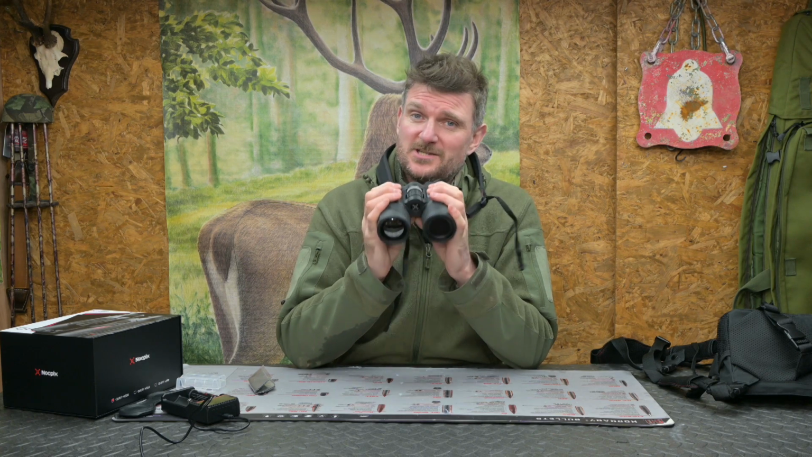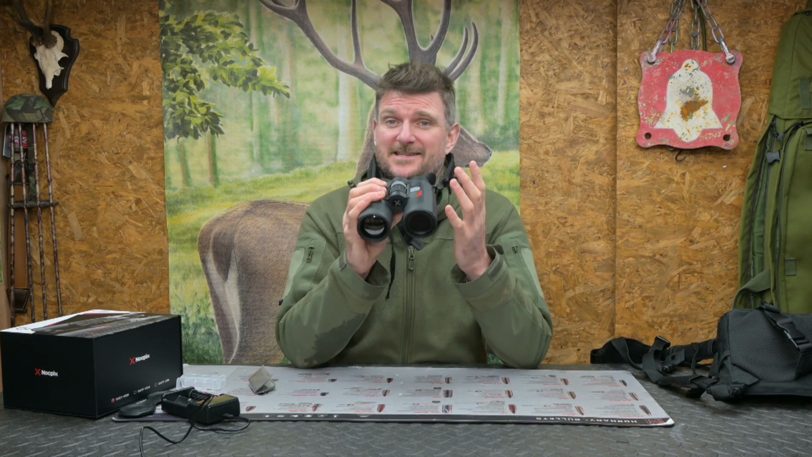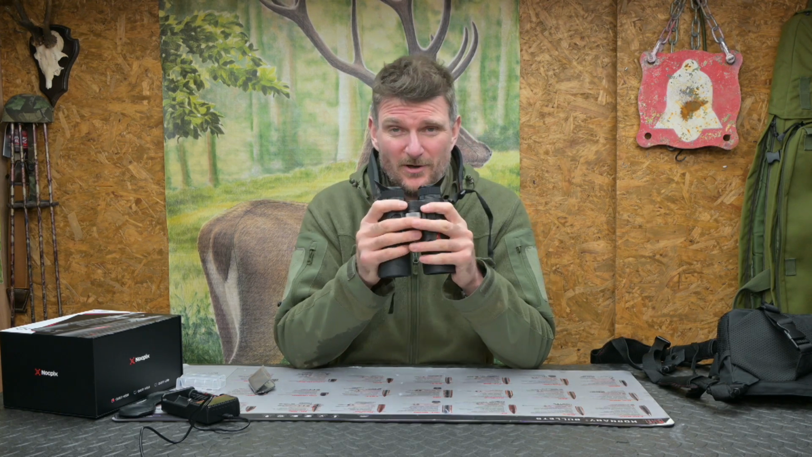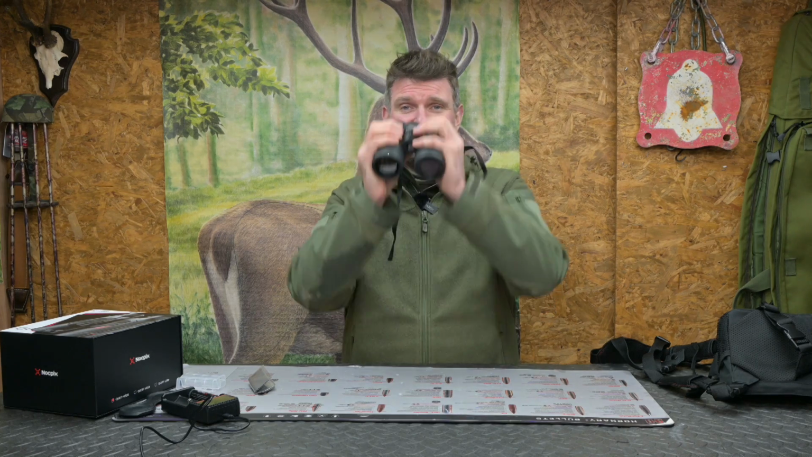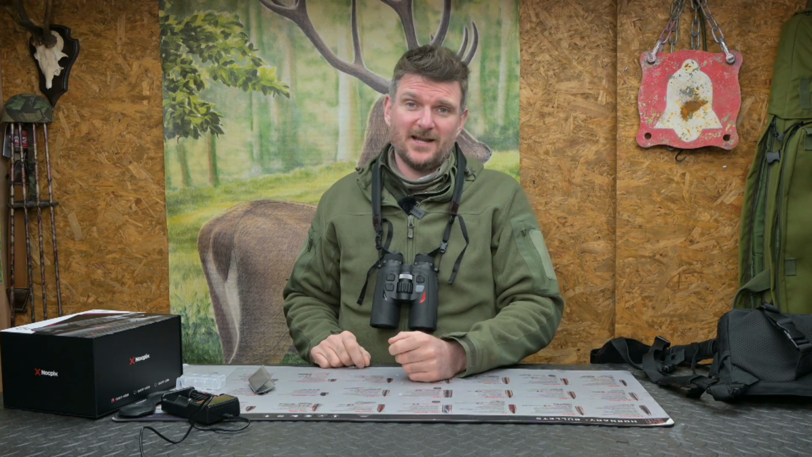Having two buttons on each side makes the system a lot more intuitive and logical, and I do find it easy to get the most out of this item, even compared to Nocpix's monoculars, purely because you've got both hands, you've got two sets of fingers, you've got more stability, and it's just a win-win situation like that.